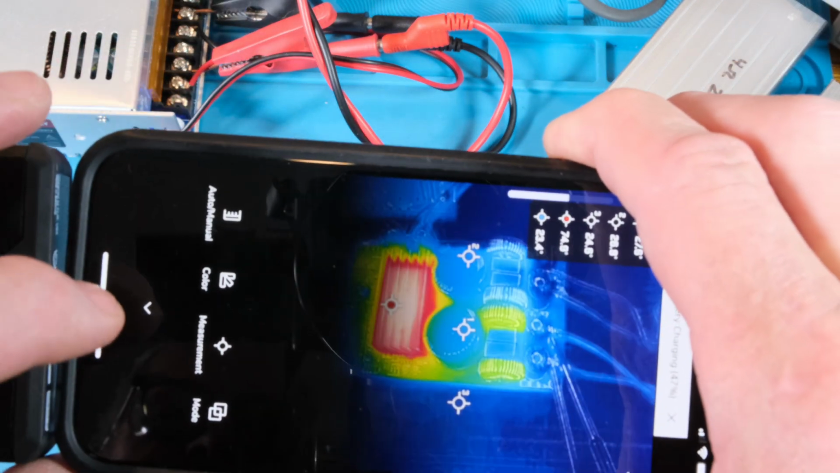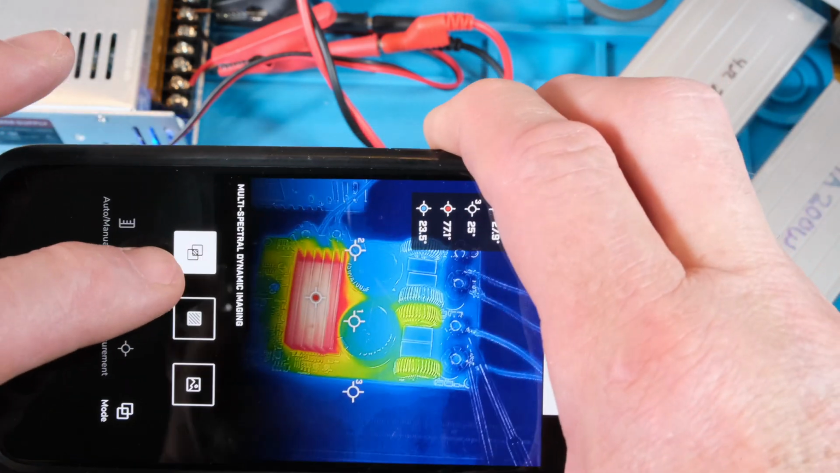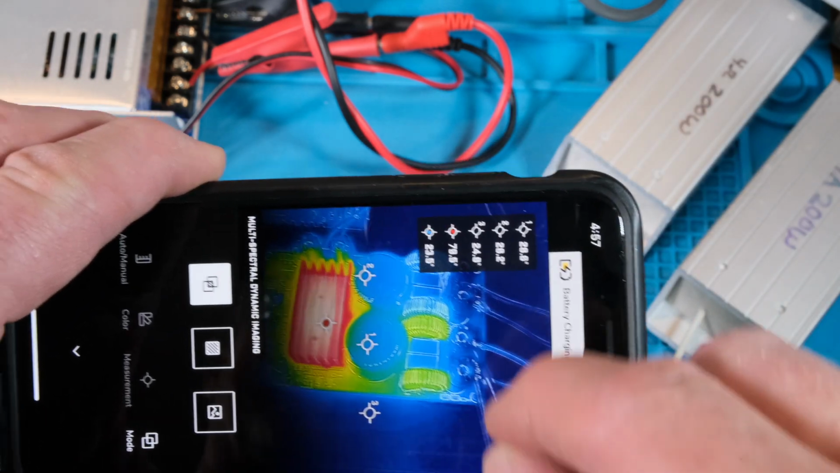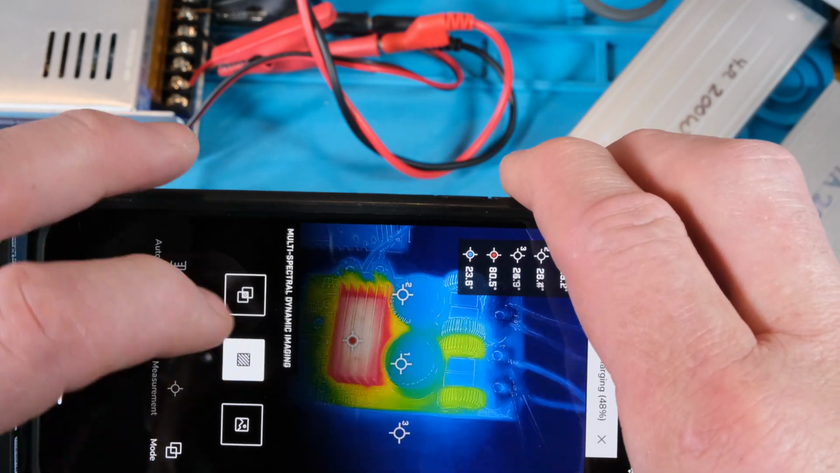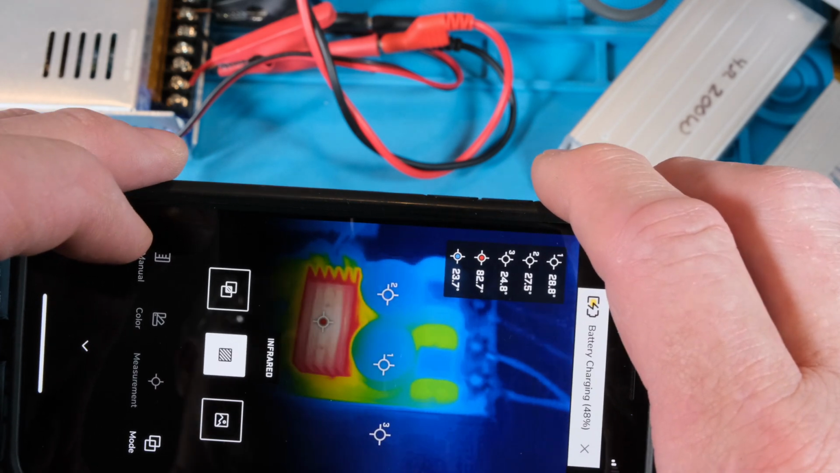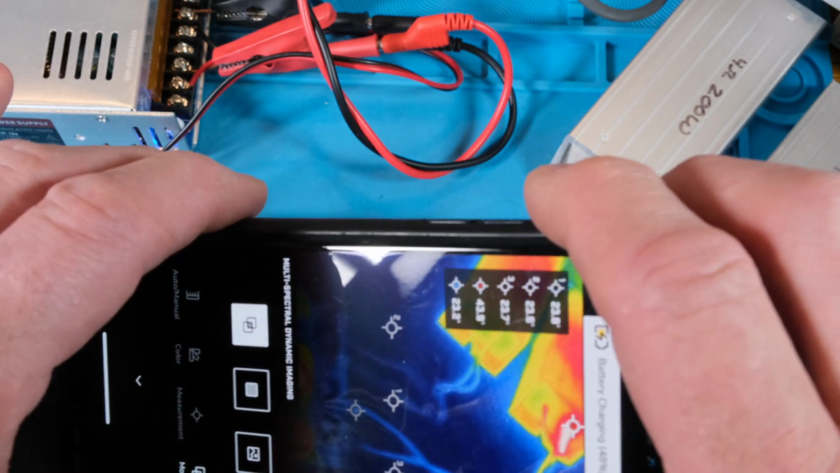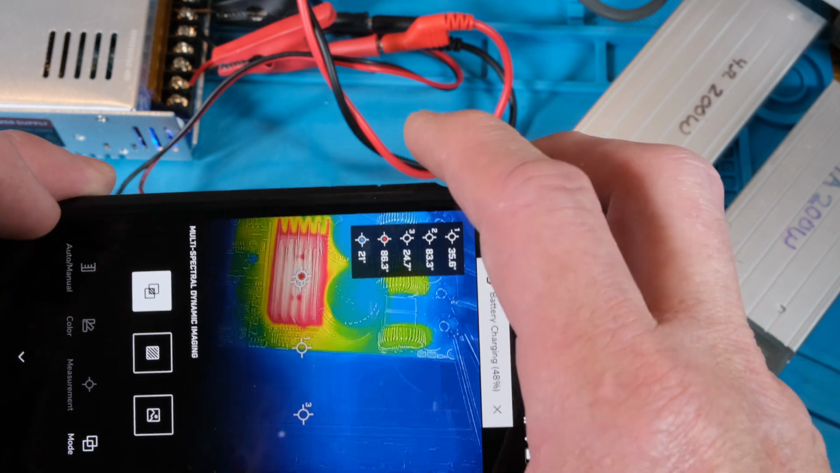Now what I want to show you is when I go into the mode setting, this one here is the multispectral dynamics. You see, it's like somebody almost did a pencil drawing on top of it. So if I hit this one, see, it turns that off. That'll look more like my other camera over there, but this one puts some contrast, so it makes it a little bit easier to see the photograph. So that's what that is.